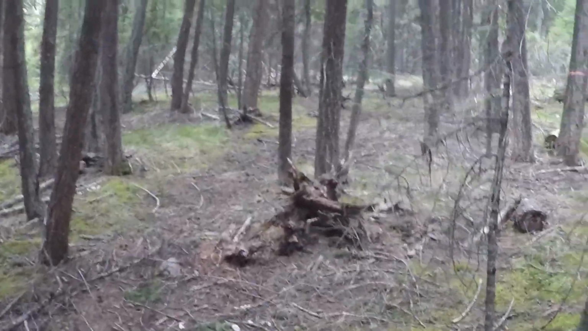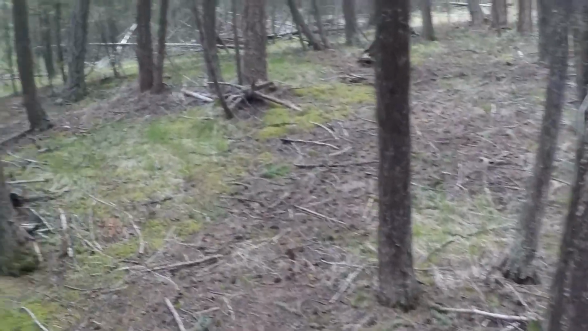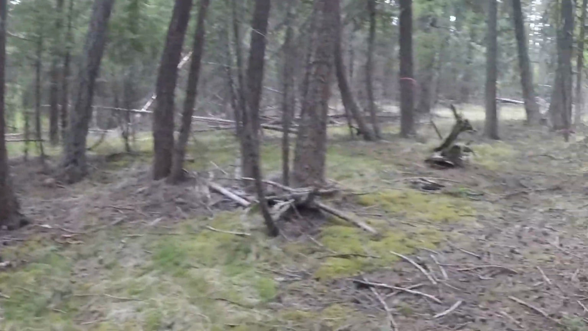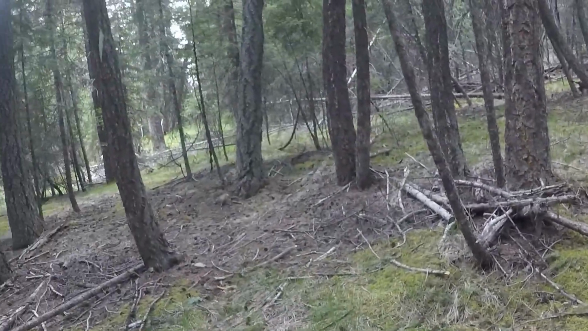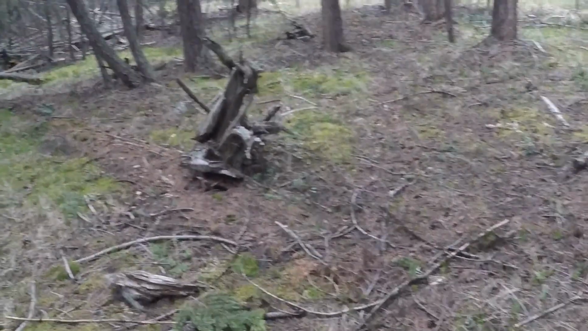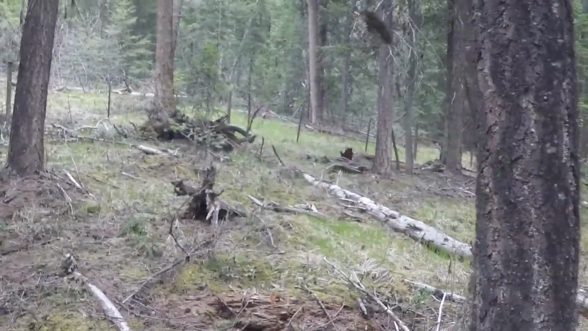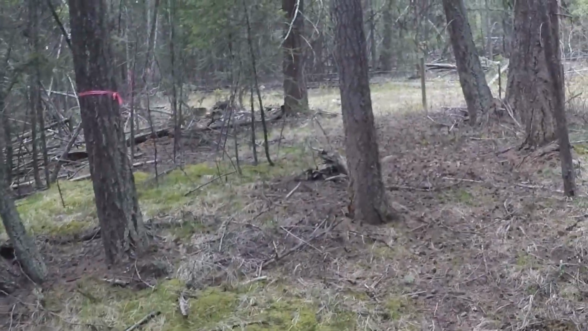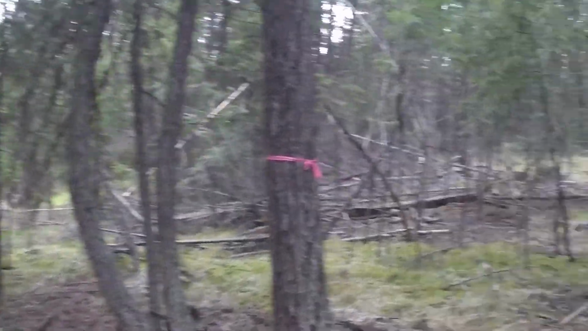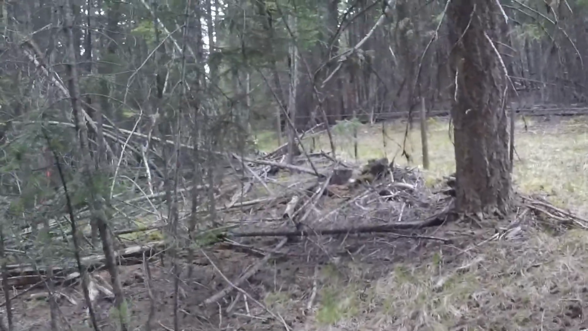Now this area here is fenced in, because they have free range cattle. So we've got a secondary fence. We have our property line fence, and then the secondary fence, and that's to keep the cattle out. That doesn't stop the wildlife from getting through. Deer, moose, whatever, those make their way over that.